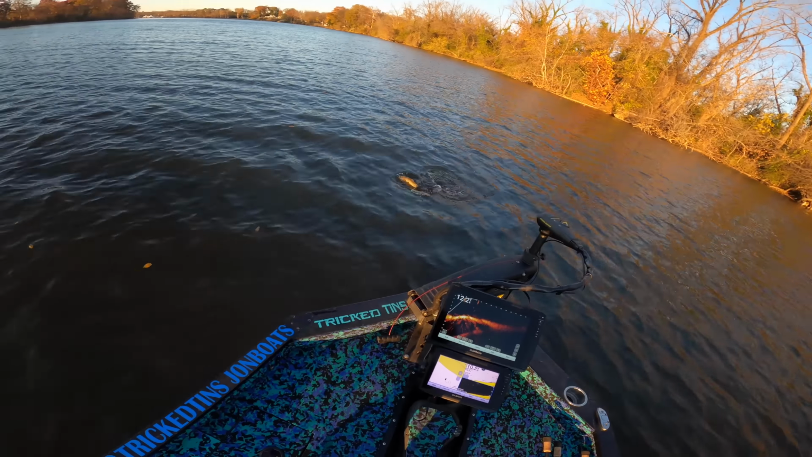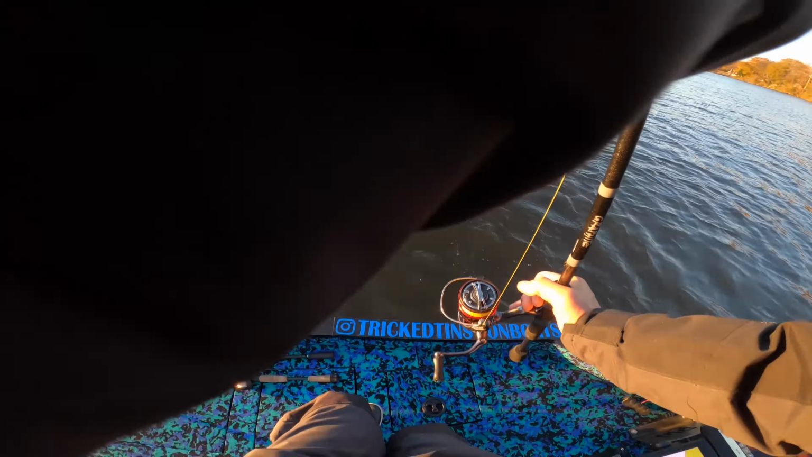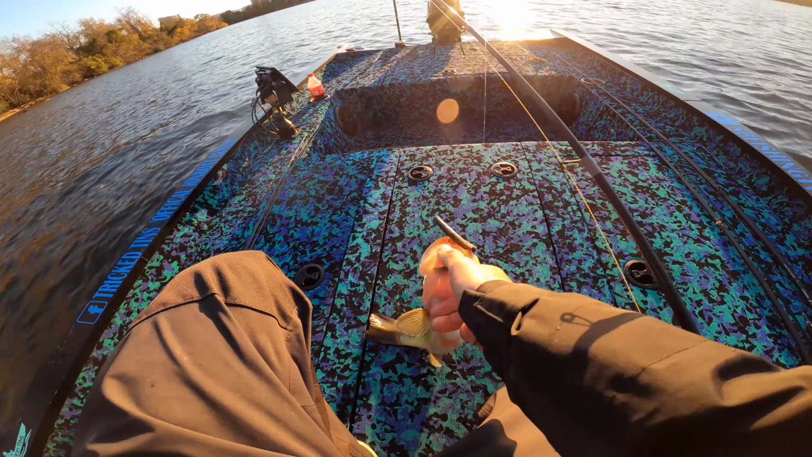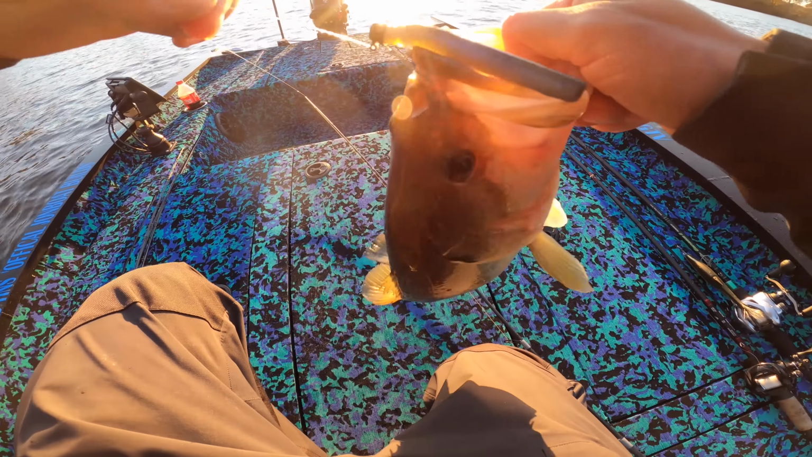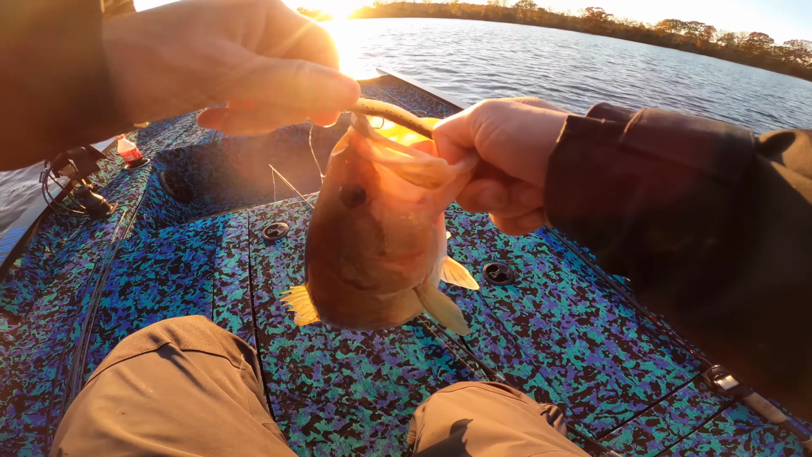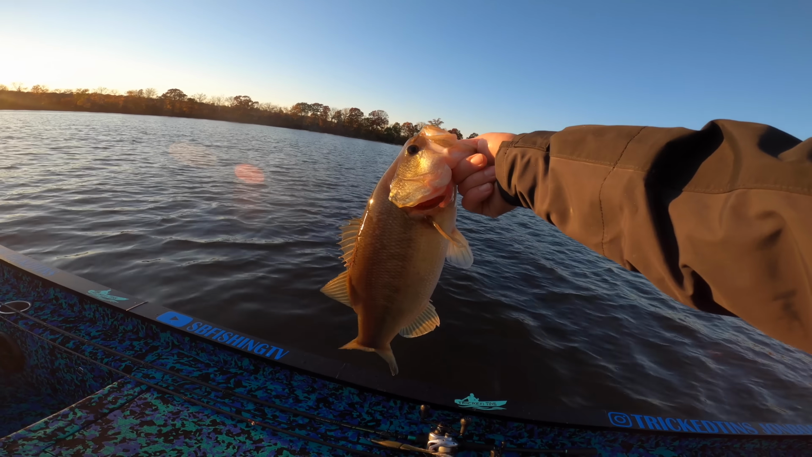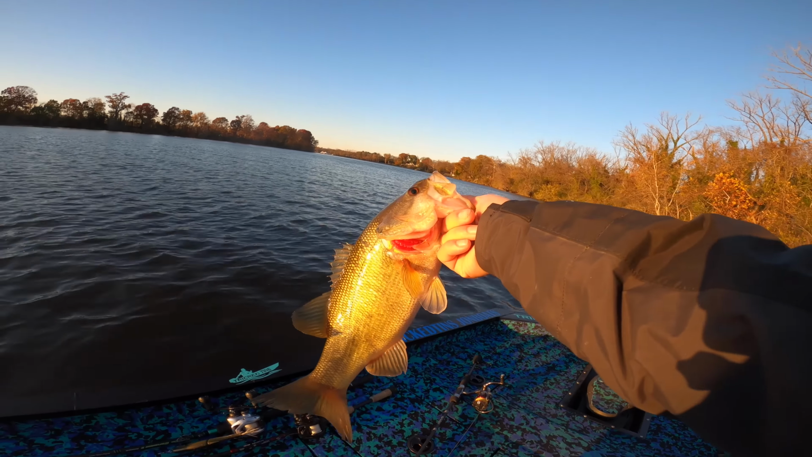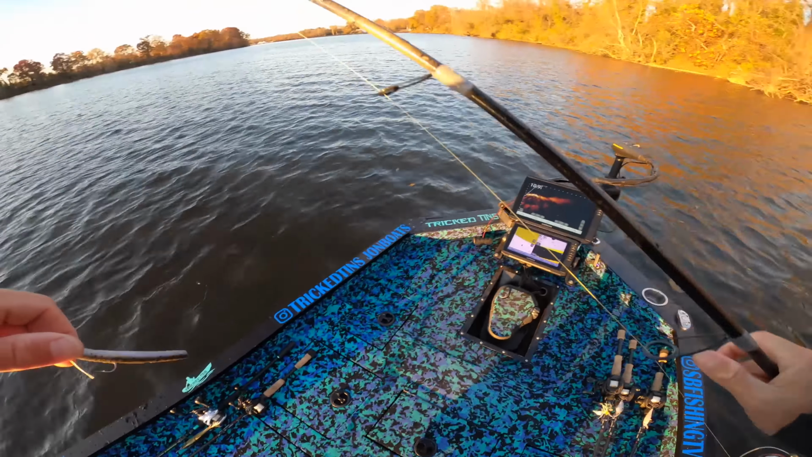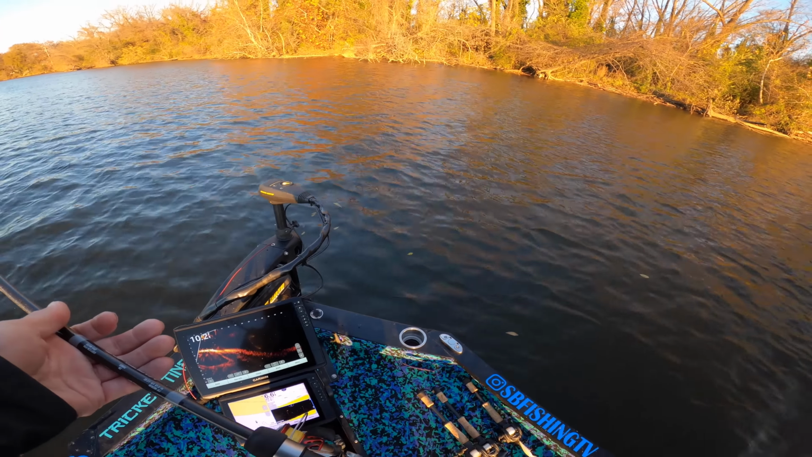That one feels a little bigger. Oh, yes. All right. All right. Chunky. Oh man, this fish is all beat up. Pretty one though. Finally getting on some fish. This one's a little football. Awesome. Another 2 1/4 pounder probably. So sick.